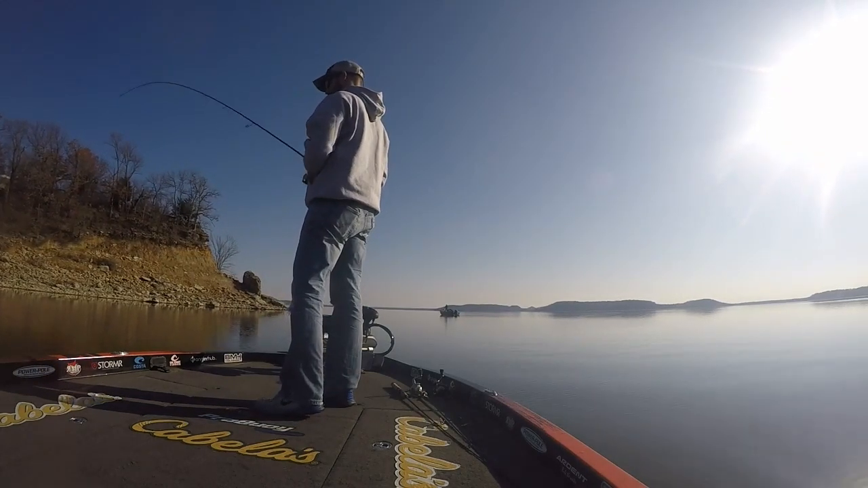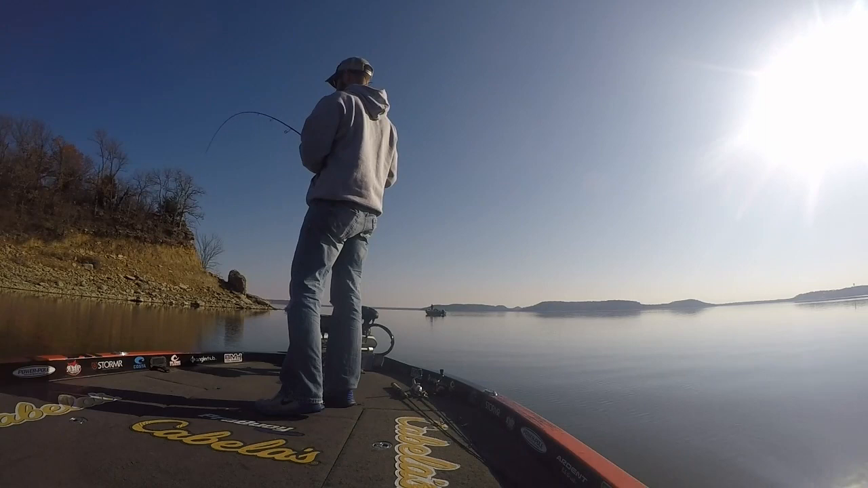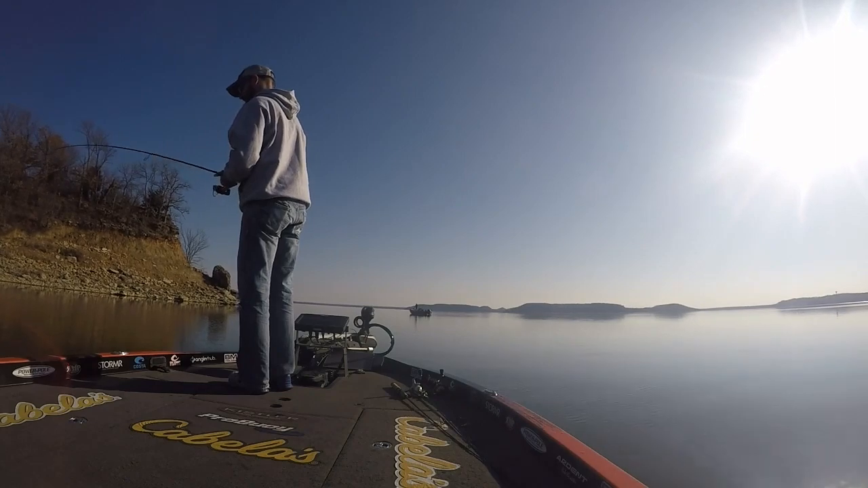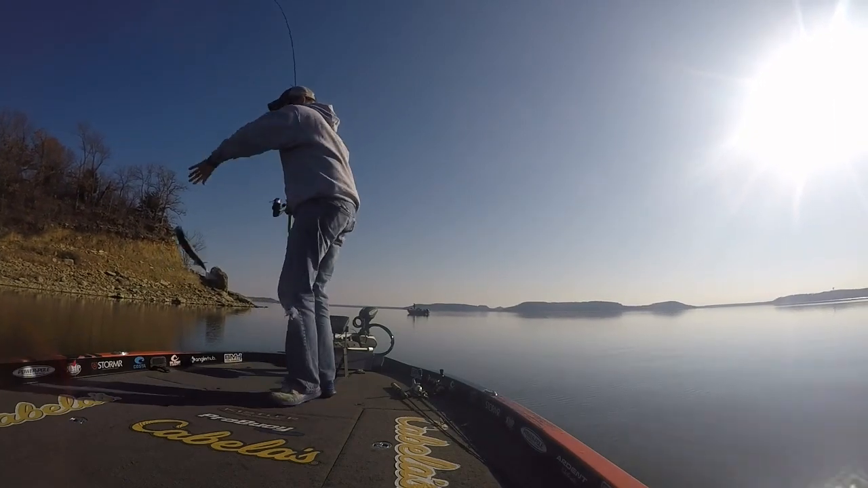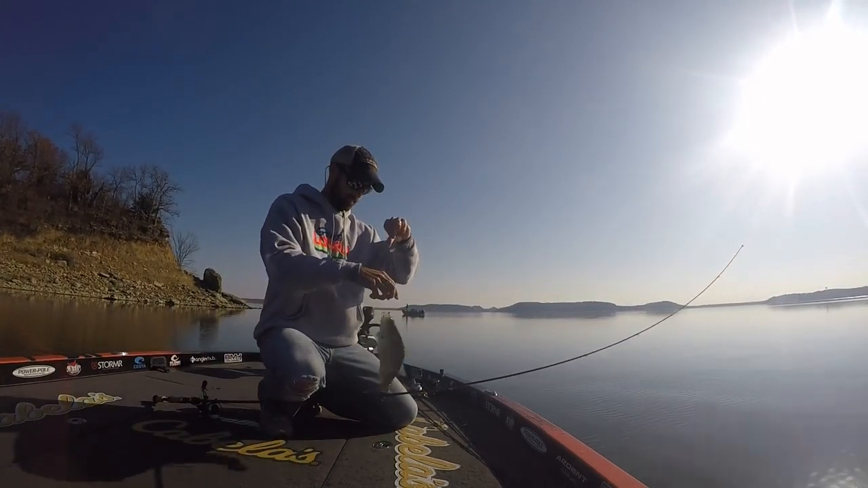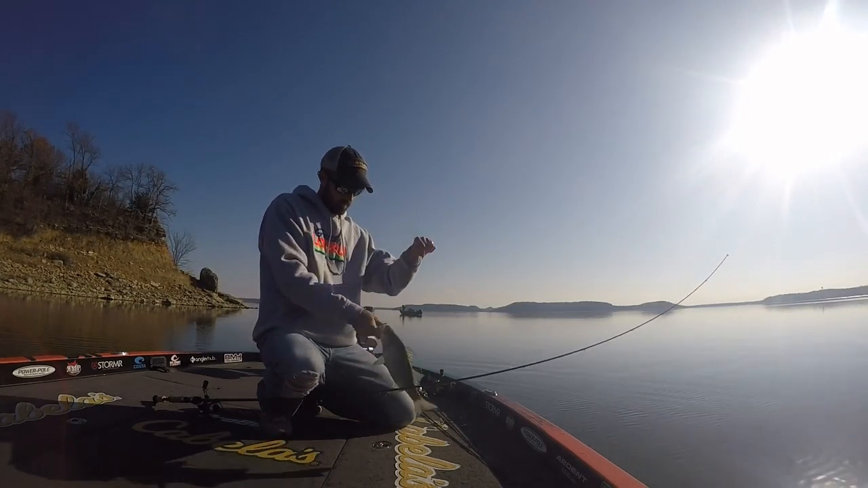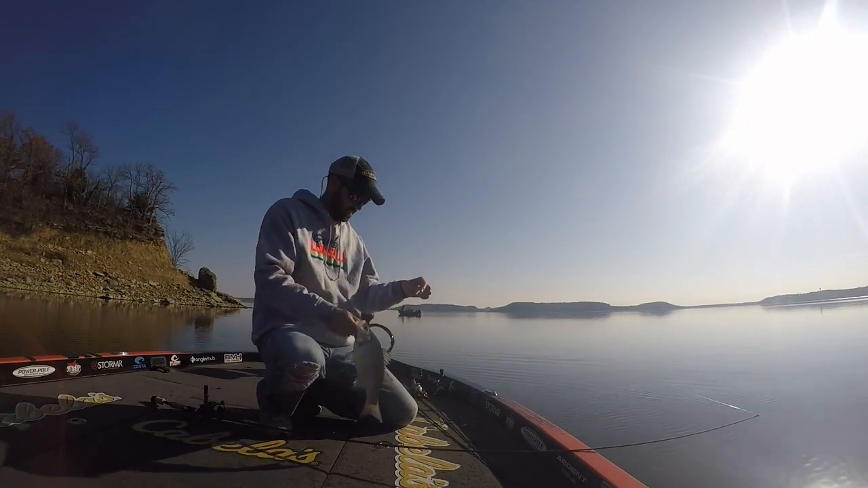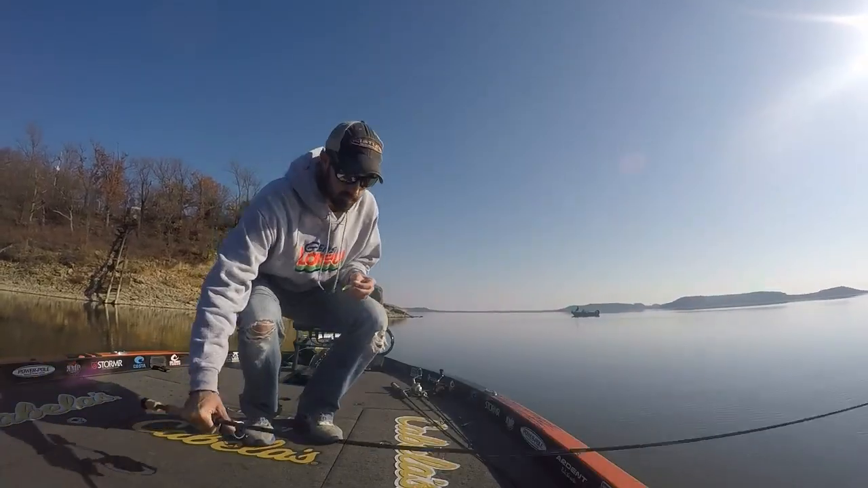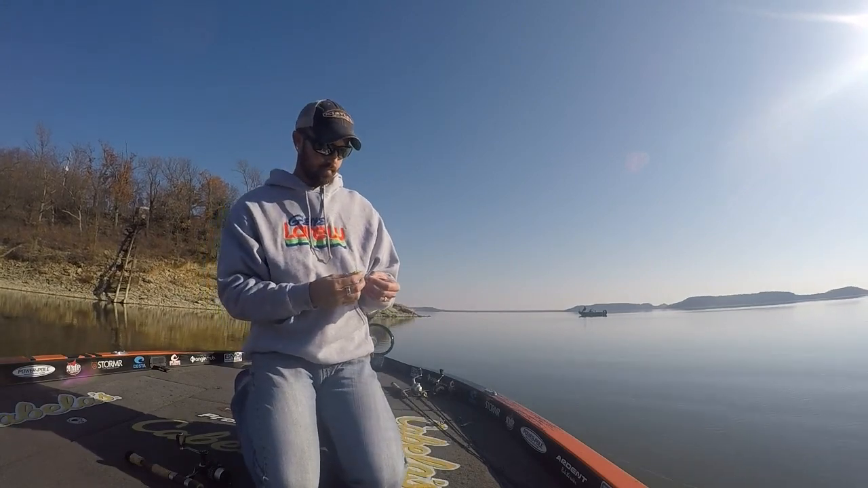Cast back. I don't think they're in love with my jig. Might be a sand bass here. Starting to do a sand bass dig. He ate it though. You know you're around bait when you start catching these guys. They don't waste their time anyway. They're in bait. So a lot of times when you quit getting bites, all you gotta do is change baits.